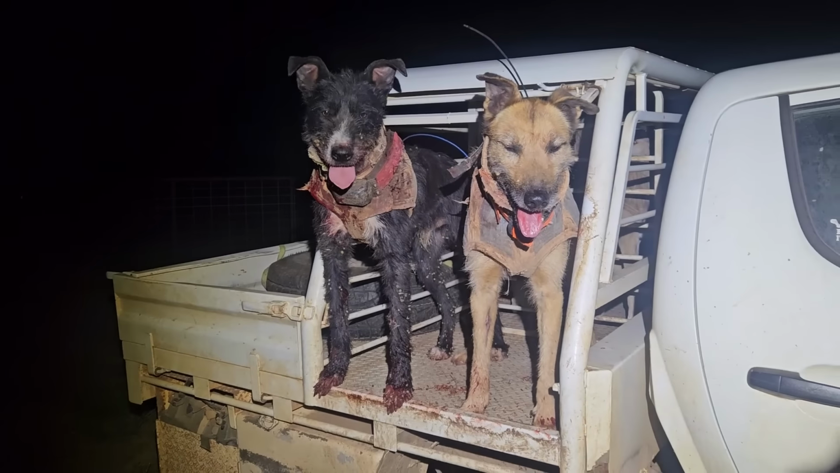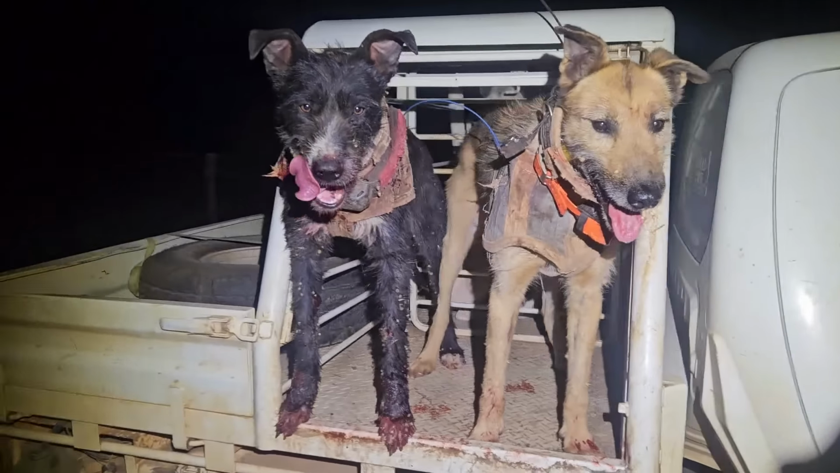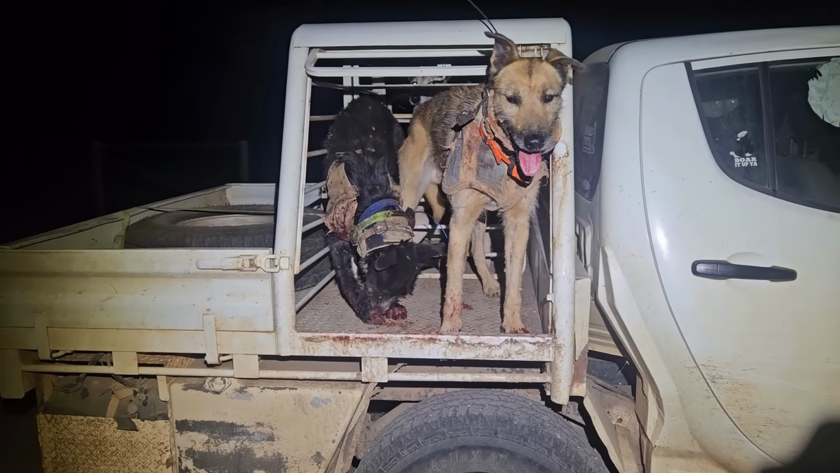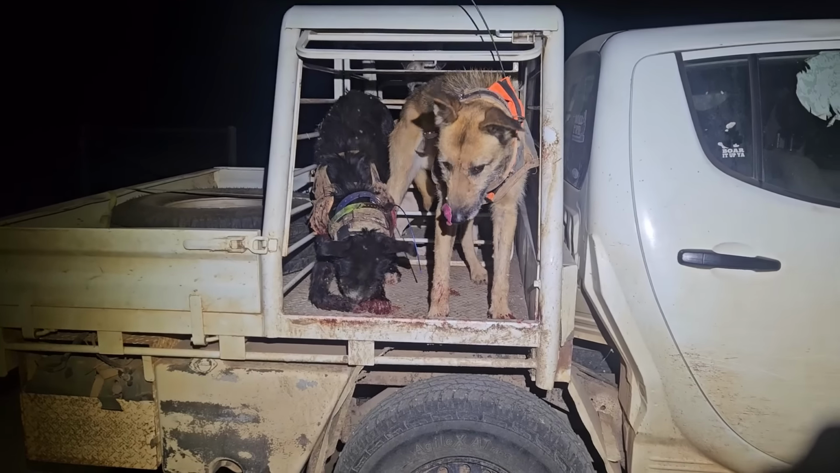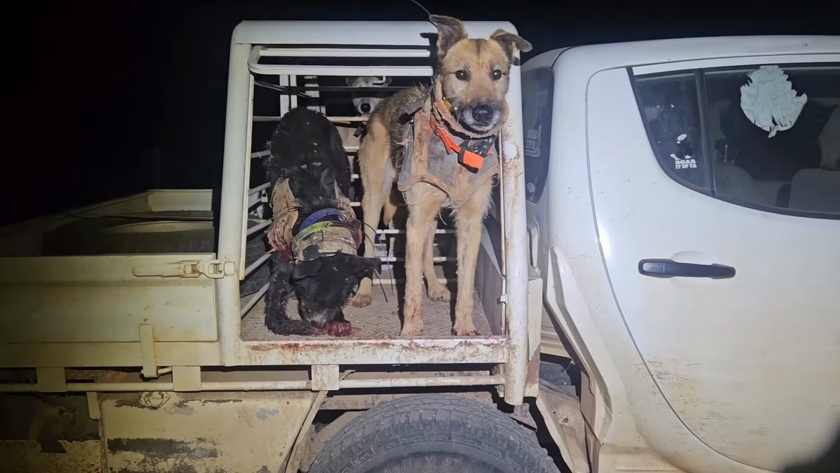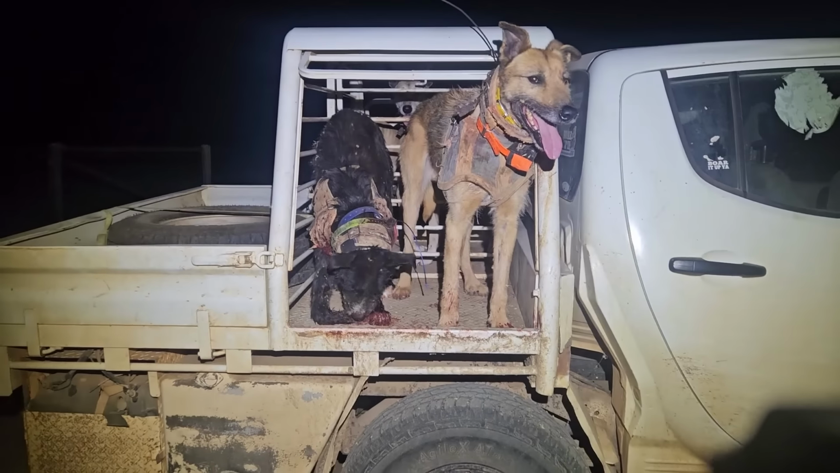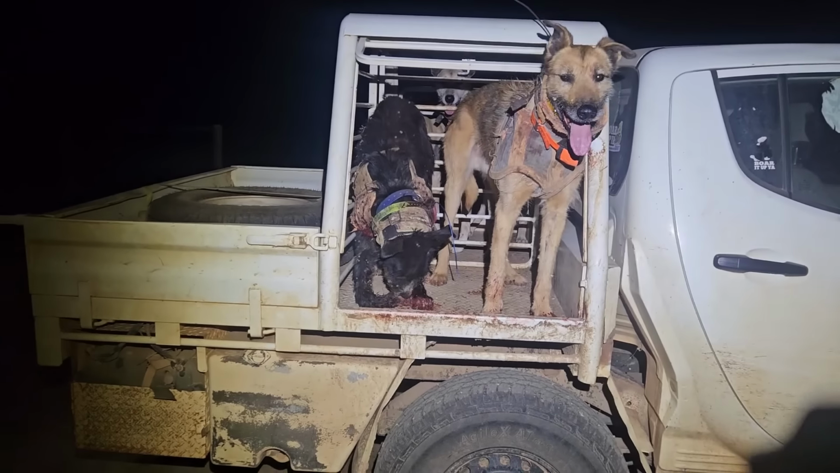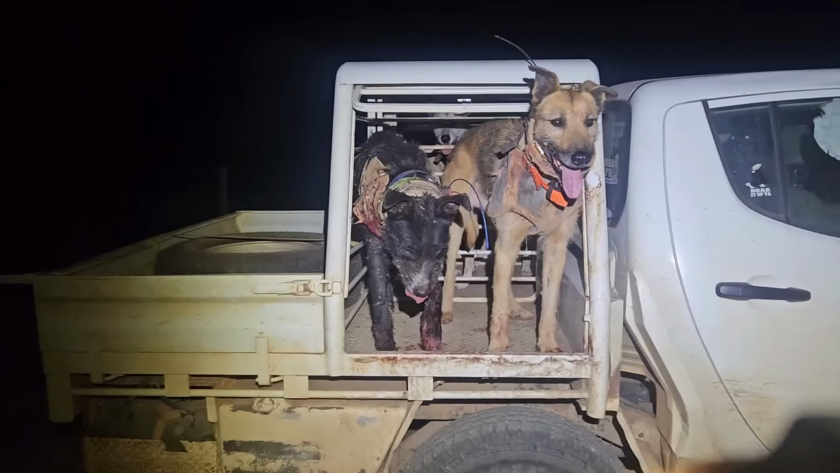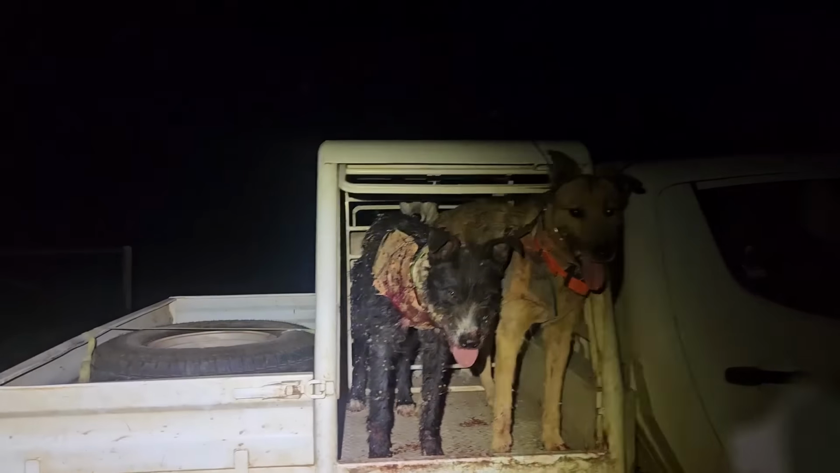Now we've just finished with that second boar. I'm going to leave these two fellas on. I'd usually rotate about now, but I really want to put a fair bit of work into Tarn at the moment. He's a bloke who's stepping up and he's starting to hit that next level as far as what I want to see. Chevy, well, he's got a bit of age, so I'll give him a bit more run, and just to keep him going with Tarn, if we can get one more under their belt, then I'll rotate them and I'll give Tez and Viper a run.